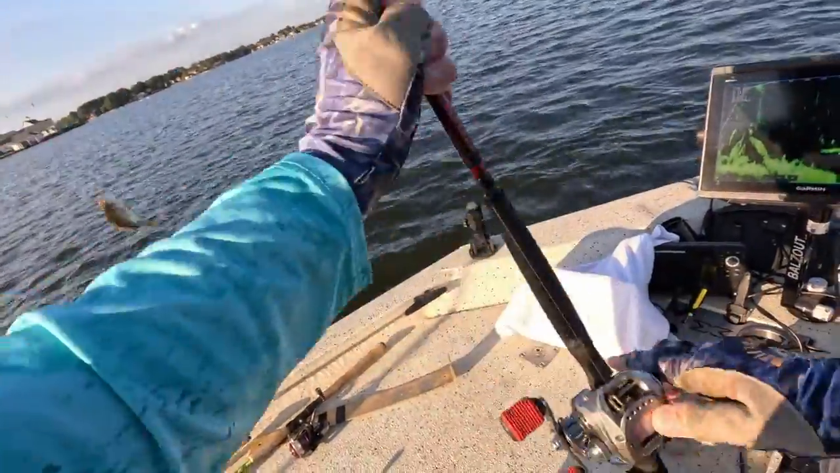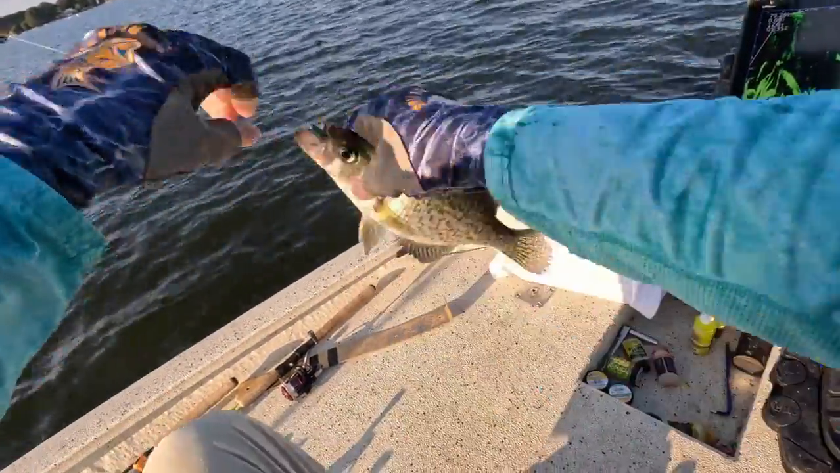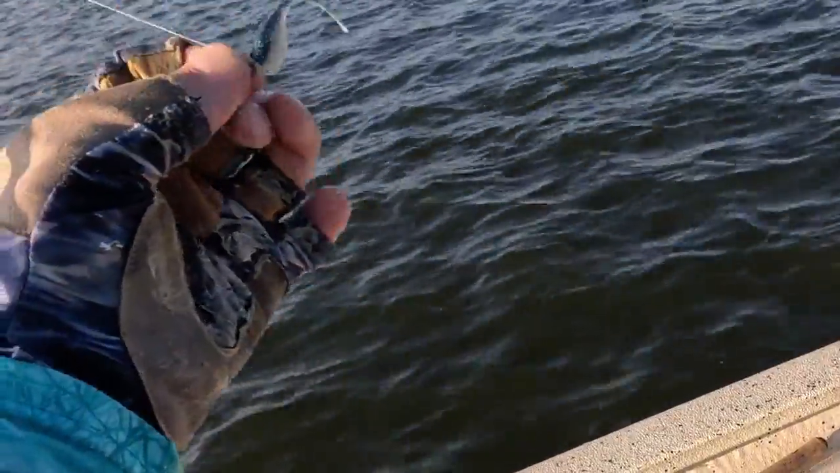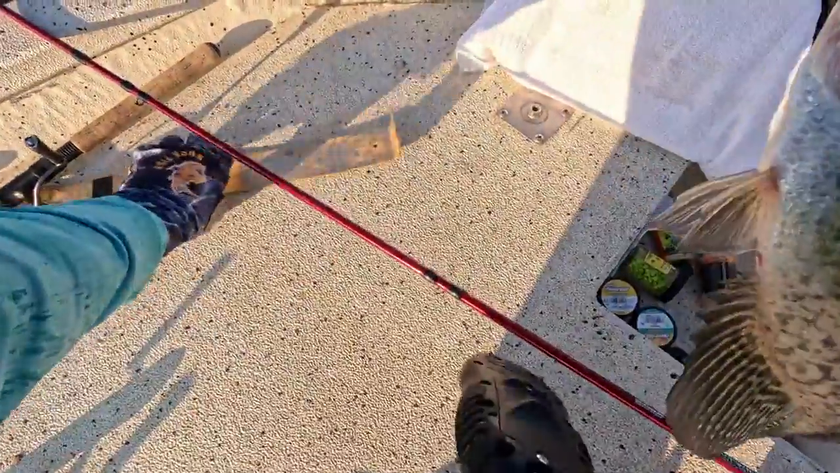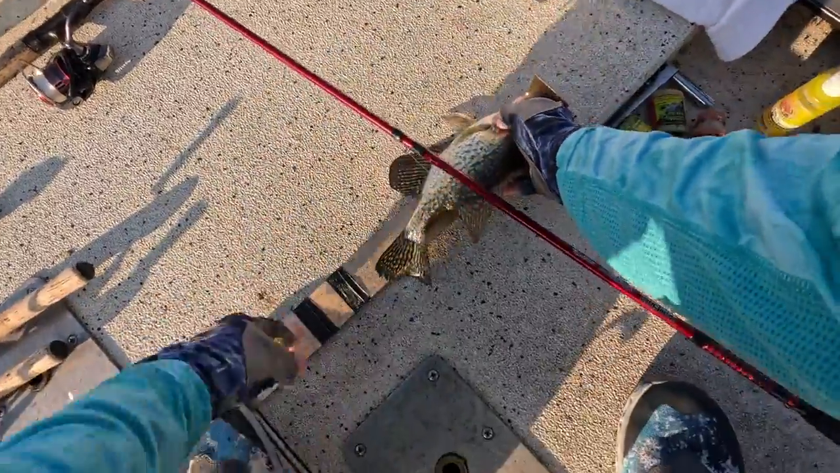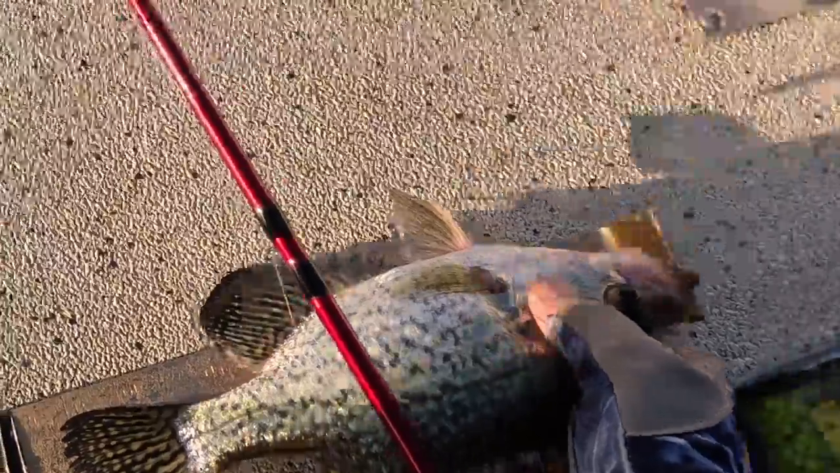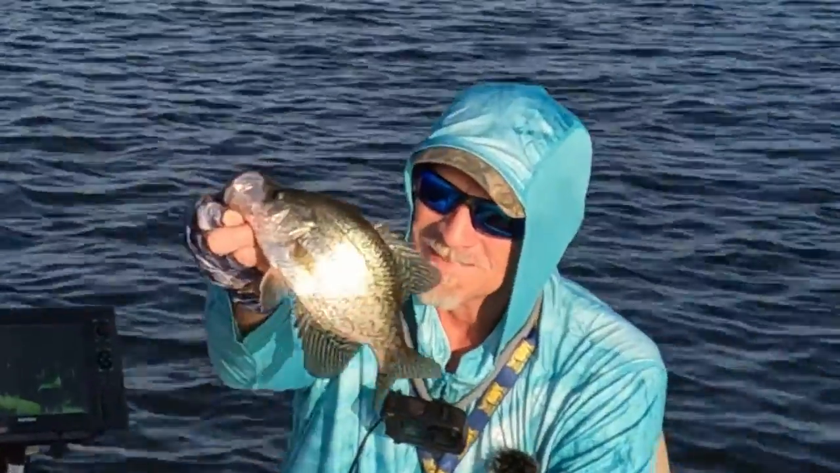That's what I'm talking about. Made a switch. I didn't think they were liking that nickel plated head, so I changed that to an unpainted head. Put on that, I think it's called Blue Thunder, 16th ounce unpainted lead head. 11 and a quarter. Black crappie, 11 and a quarter.